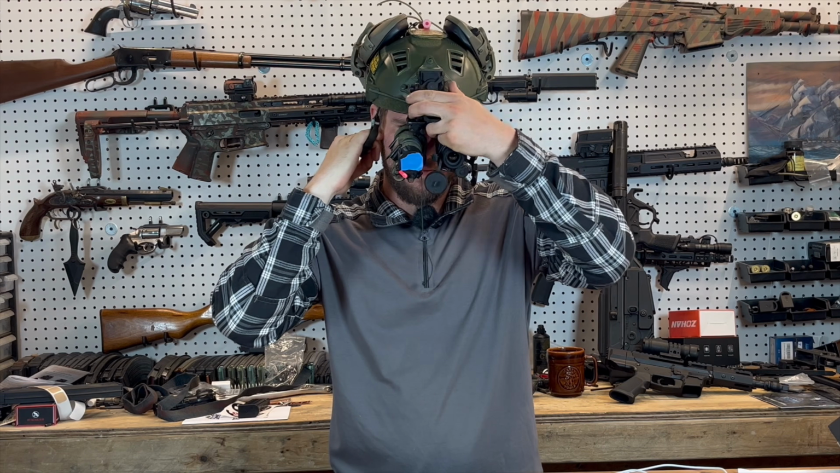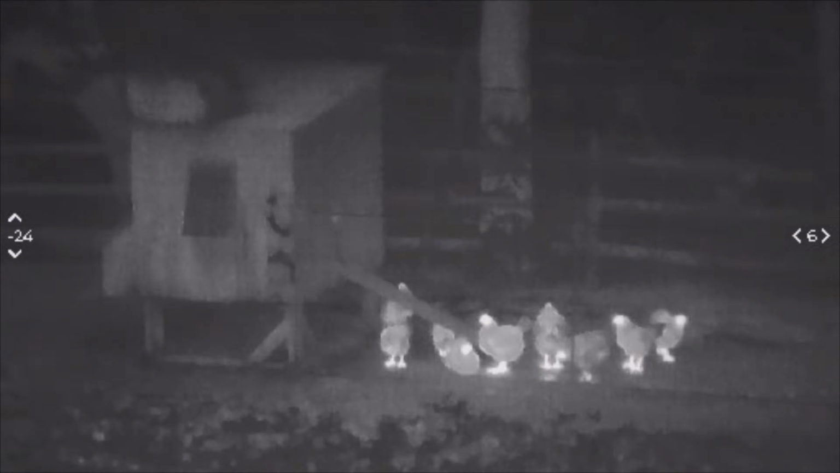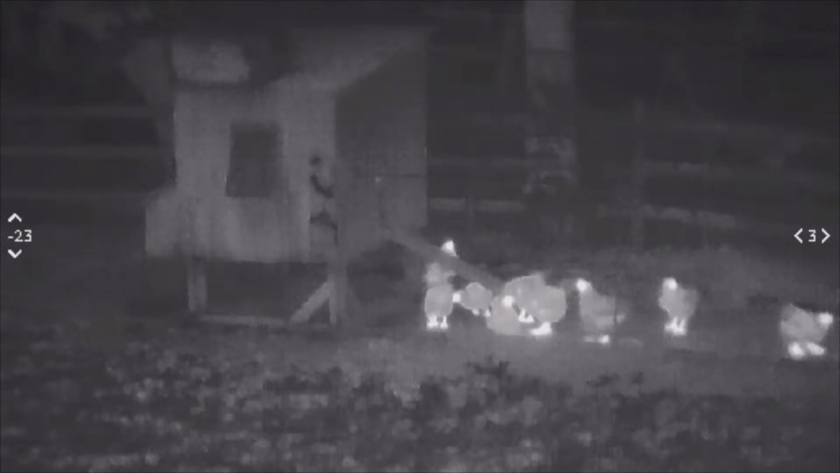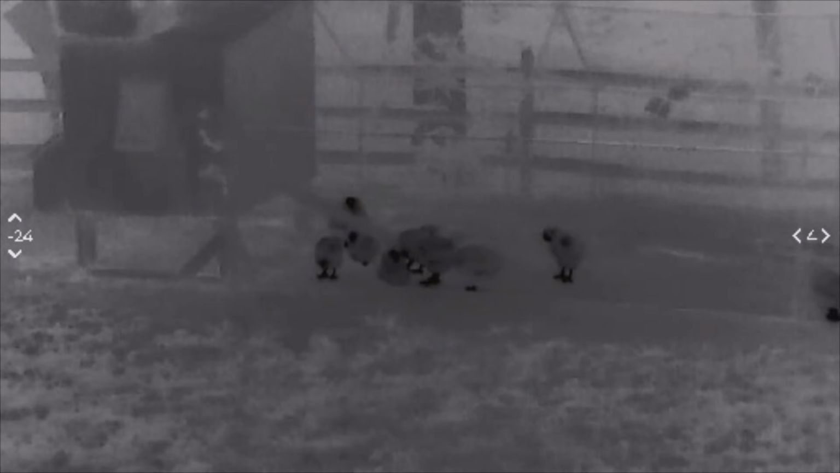All right, so we're gonna go over all the settings for this Armasight 640 Sidekick. So we're gonna start on white hot here. Now, we got white hot, you have 3 buttons. Now there's a middle button, a back, and a forward. So to switch your different settings, you hold the forward one down and it'll switch. So we've got black hot, again, rainbow,